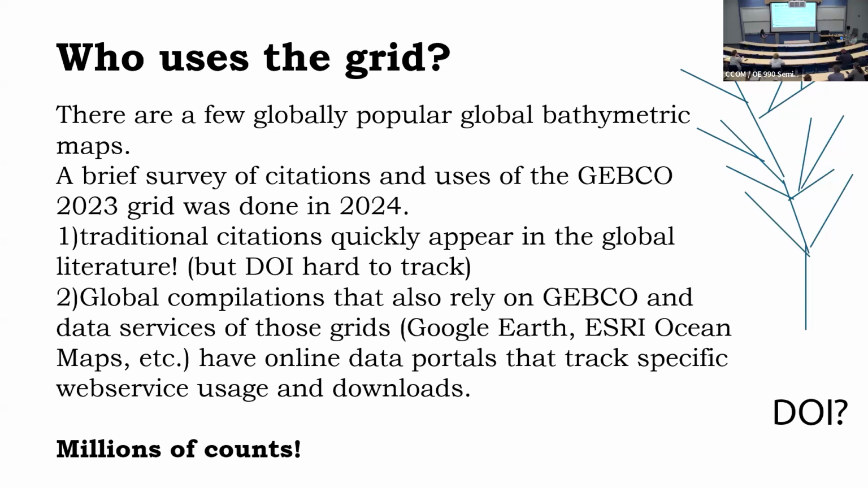But since I know a lot about where data is used, the GEBCO grid gets reused in Google Earth as ocean maps, as well as just as the GEBCO grid itself, and it gets delivered through all these different platforms and web services. So we know it gets used a lot.